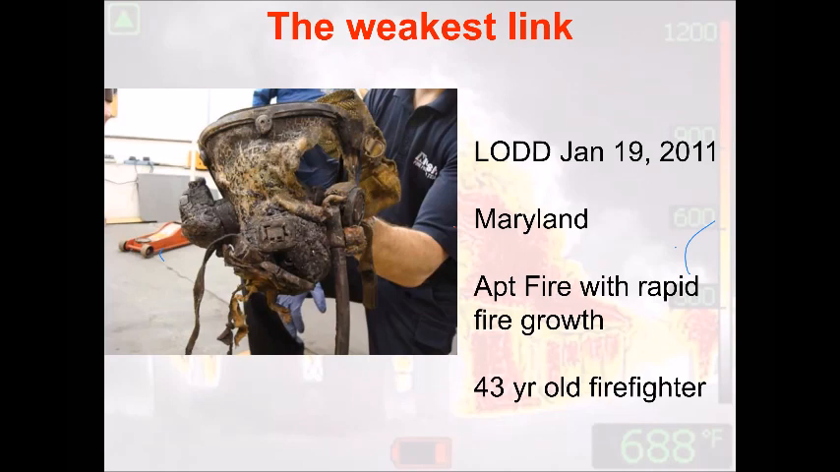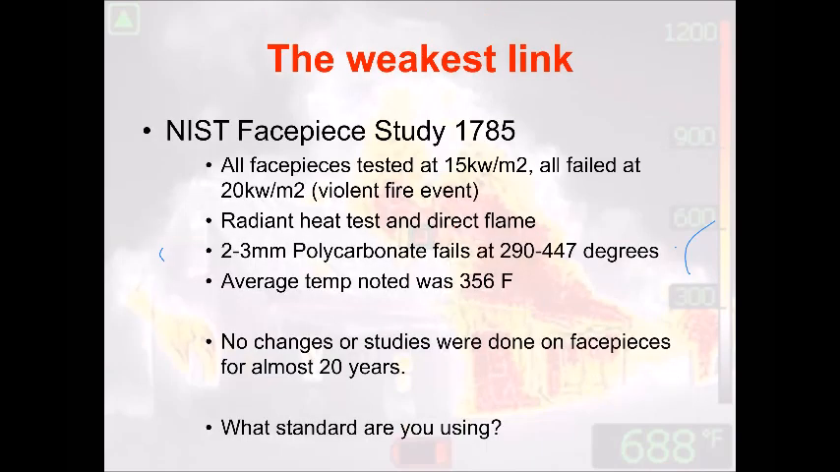The weakest link of any gear in a line of duty death, which I highly recommend reading, is the face piece. If you've updated your air packs, they changed the lens that's in place, going from a 275 to 300 degree failure rate to 500 some degrees. And this is the face piece study. They test all these at 15 kilowatts, the energy of the fire being produced, with convective currents and moving air.